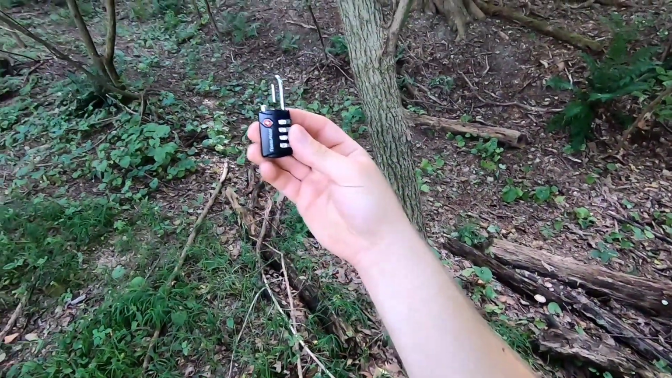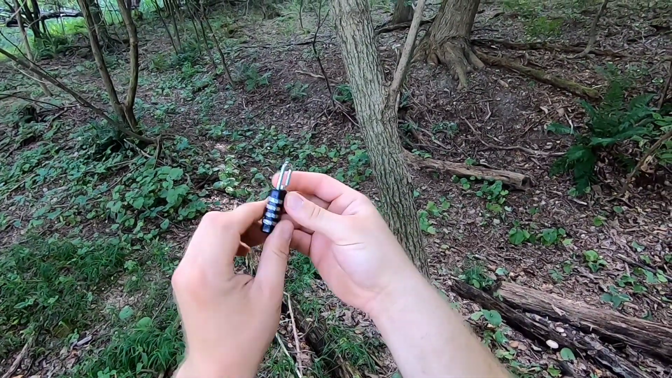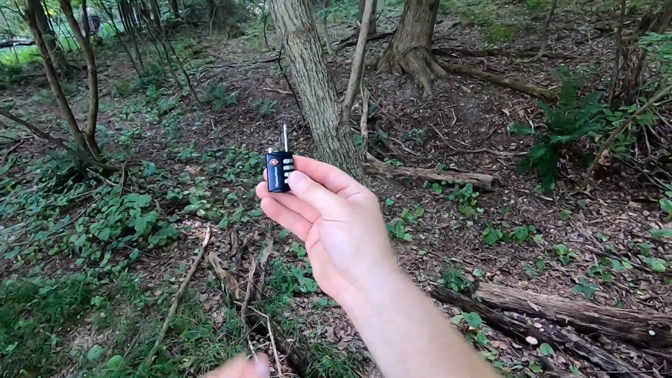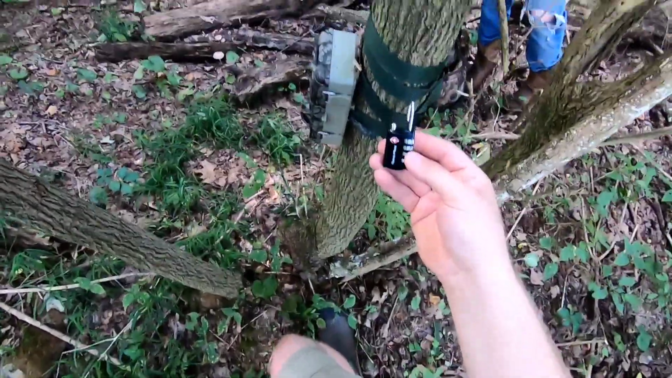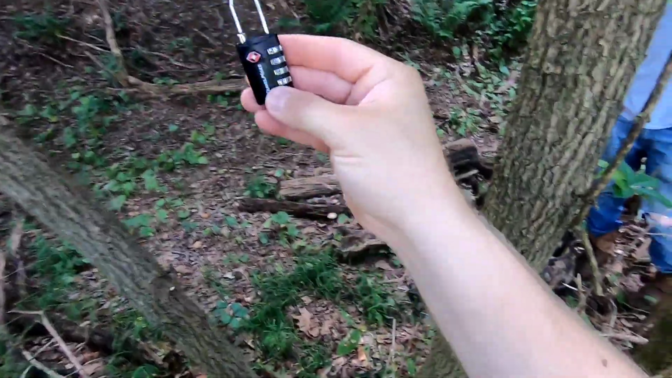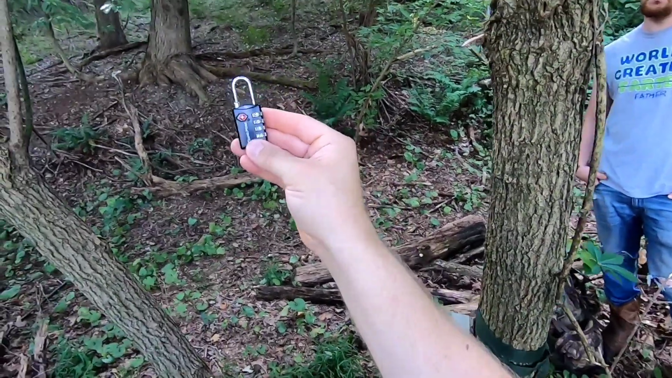These little travel locks here, you set your own combination. This is a four-digit combination. These little travel luggage locks are actually really amazing to lock your trail cameras. So that's your tip of the day, guys. These little travel luggage locks are pretty good for locking your camera's doors so people can't steal your SD cards.